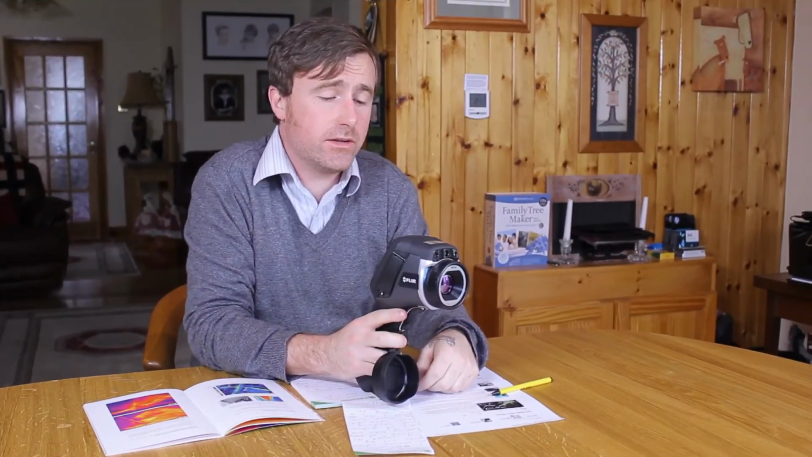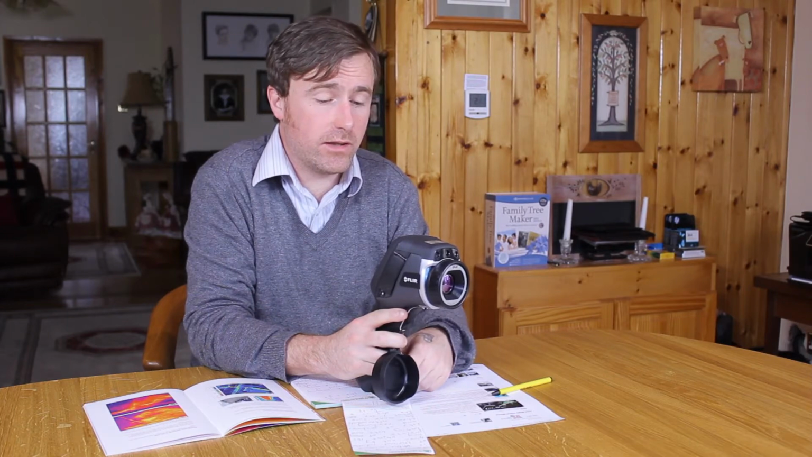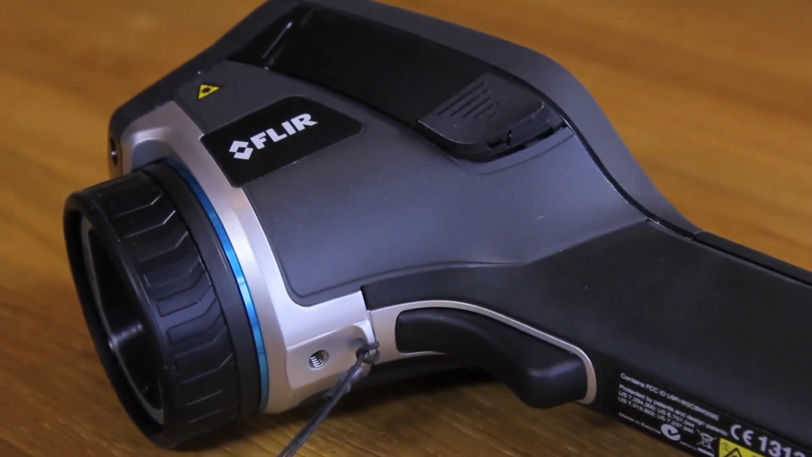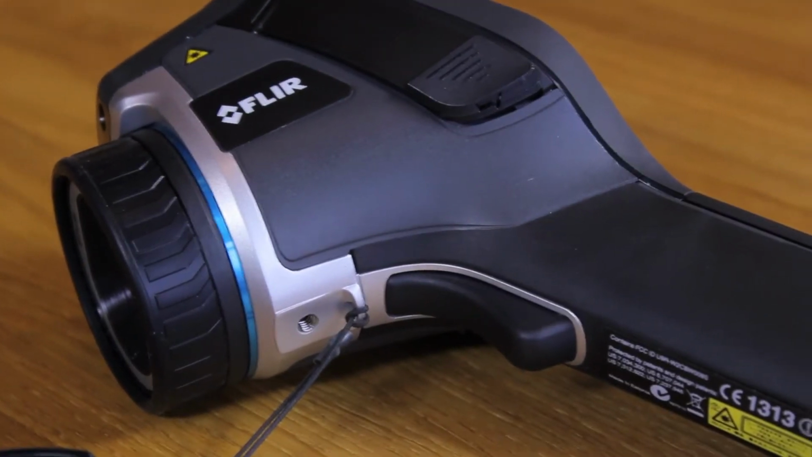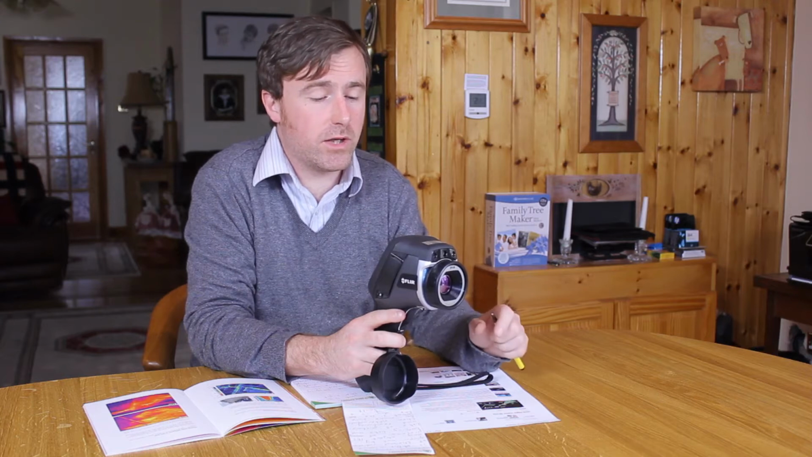Basically it's a Fluke E60 BX camera, top of the line, as good as you can get for any thermal imaging reading. It takes a dual picture, one in thermal imaging and one normal, so that you can see what you're looking at as well as the thermal imaging picture. It stores it onto a memory card, which can then be transferred onto a laptop.